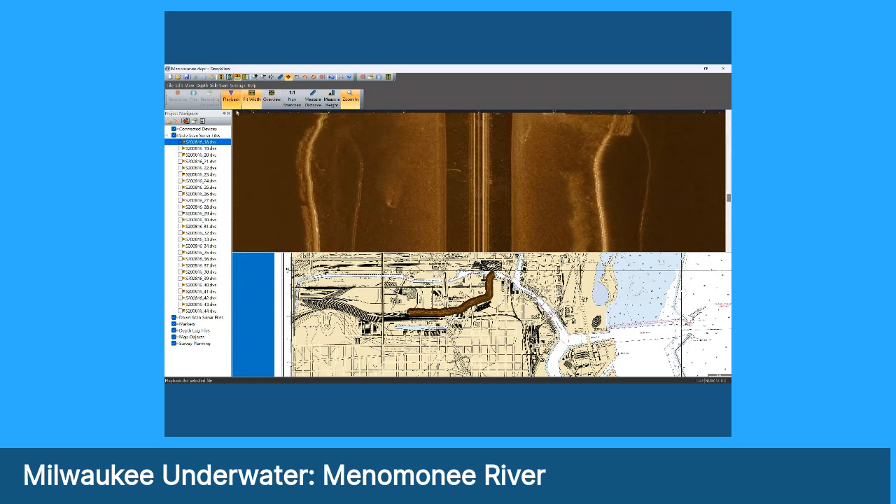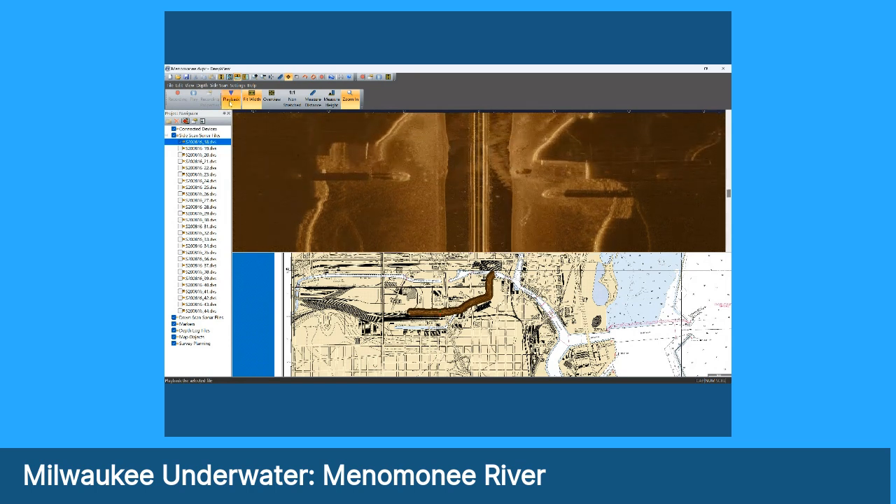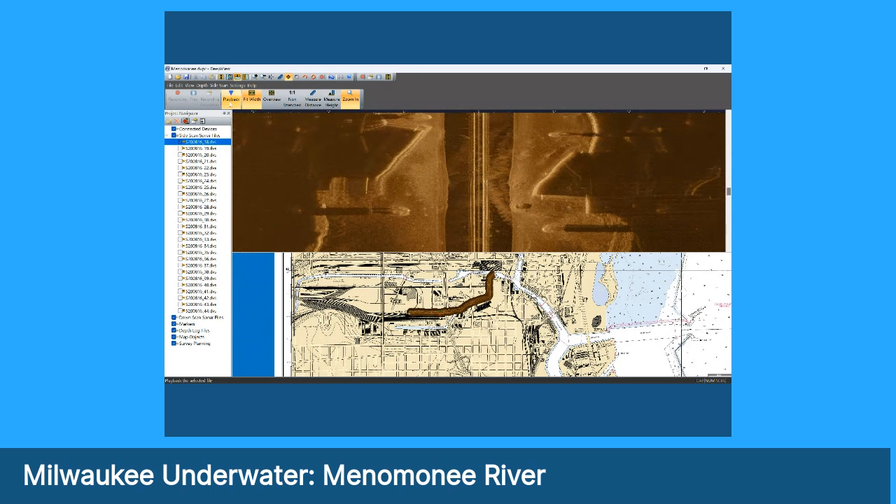Again, we've got a boat propeller here, but there are some things on the bottom. A couple little logs here. This is another boat on the surface there. This is a bridge. As we go under the big bridge right here for the freeway system.